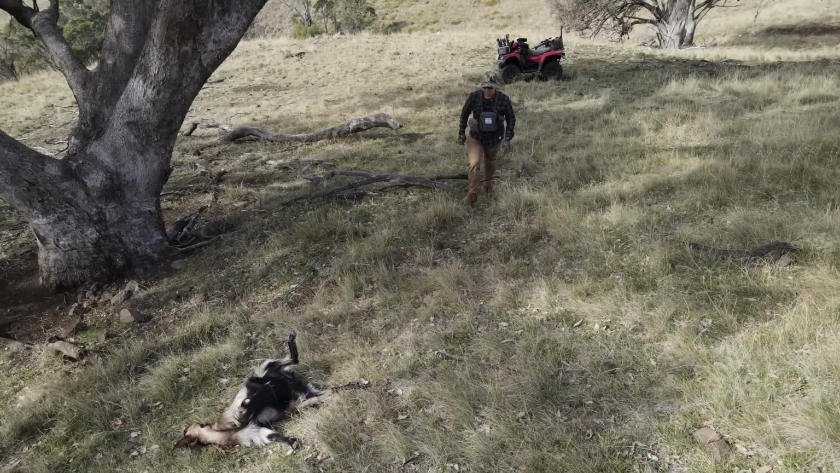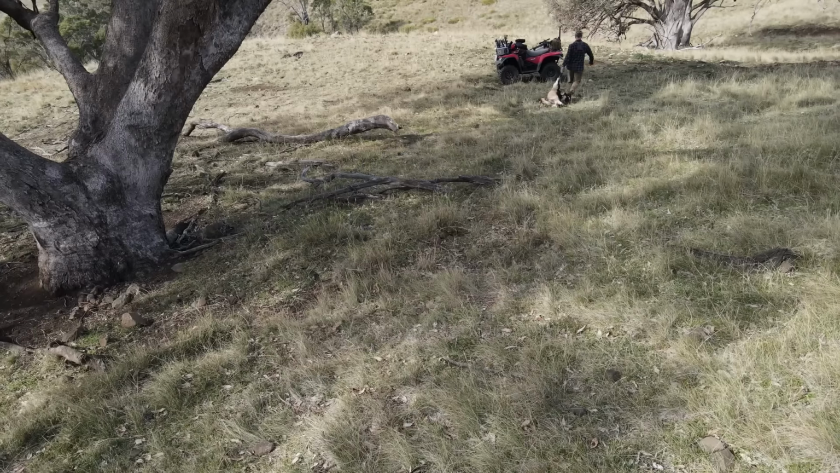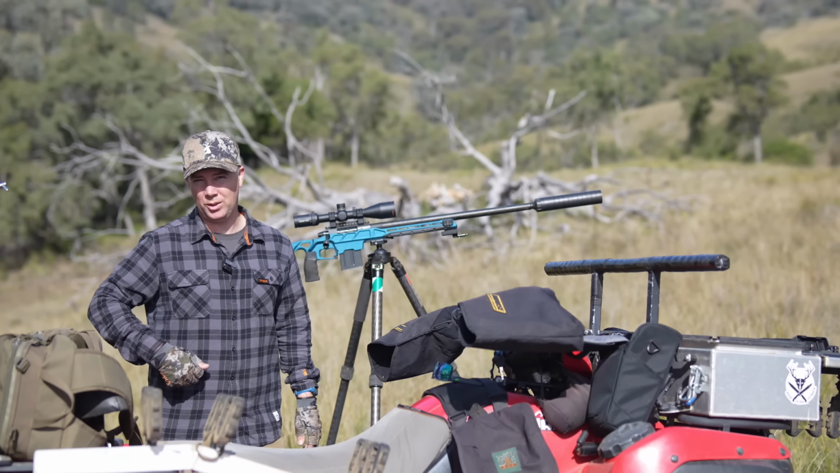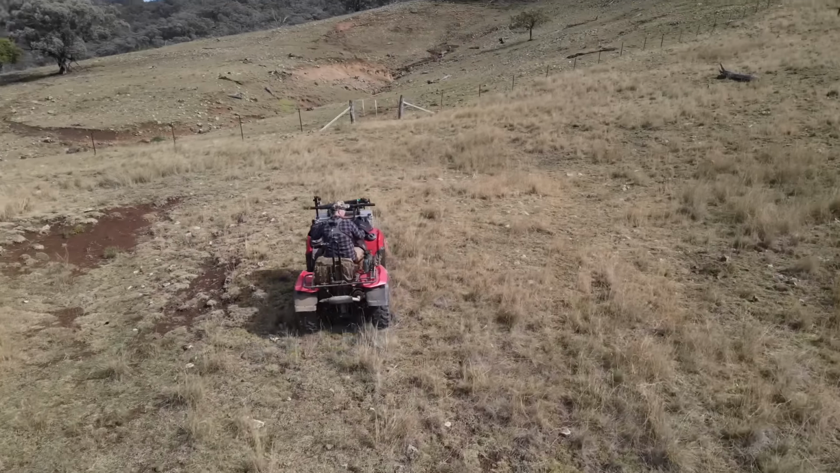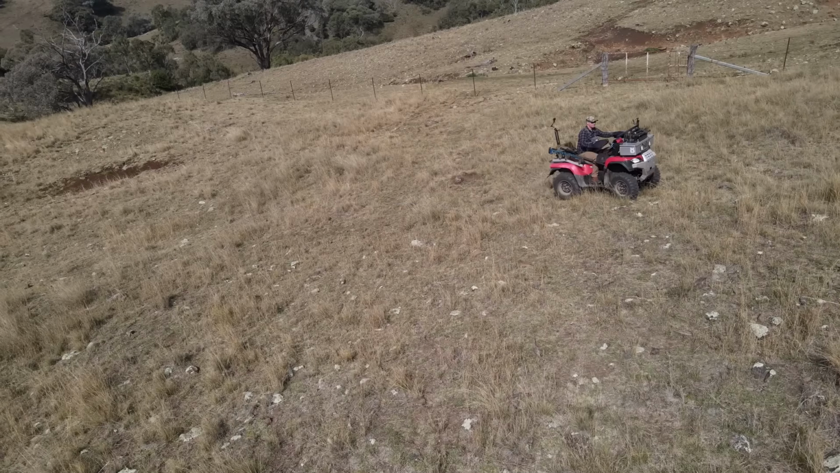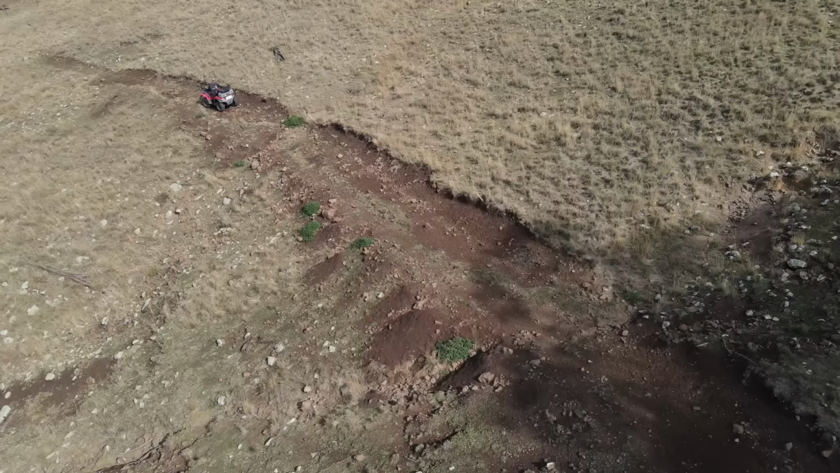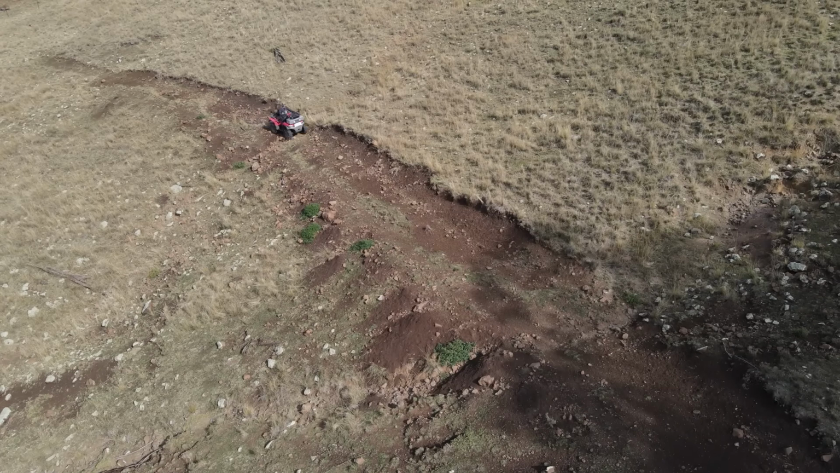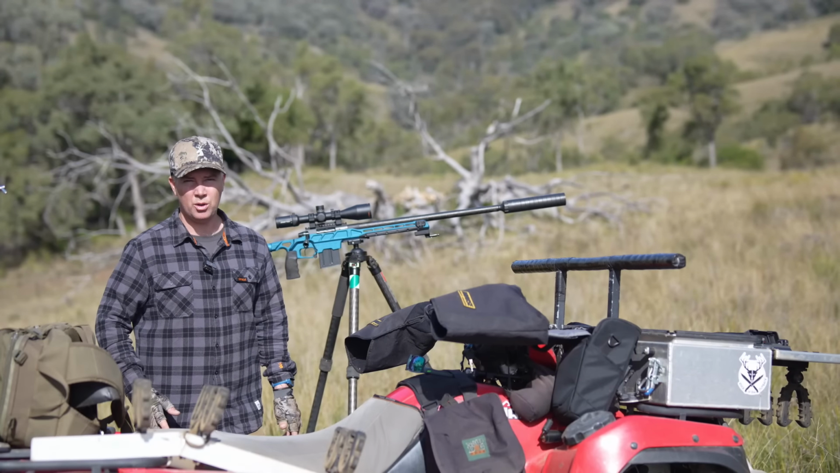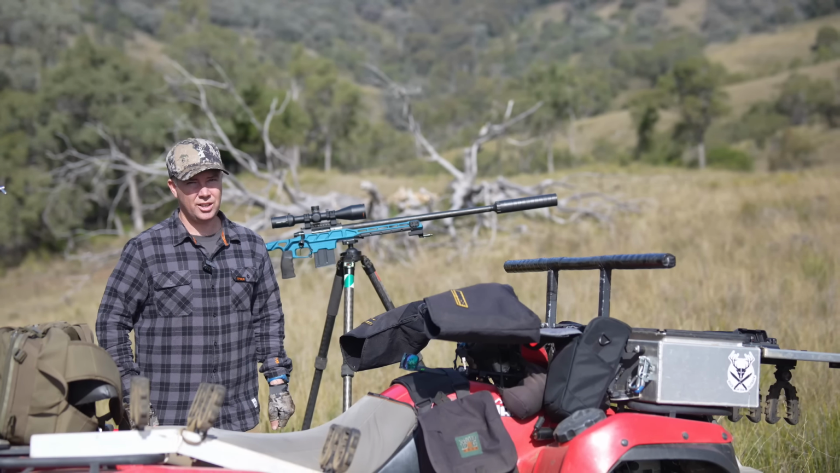What I've done in the past, I'll retrieve those animals. I won't film it because the last time I did and showed it, YouTube demonetized my video. But what I do is I put a couple of key cuts in the carcass, hook a rope on them, and I drag them around on these ridgeline tracks, put some scent lines down into some of those more open sheep camps and areas that I can get at the foxes at. It generally pulls them down those scent lines at night, and I'll come back with the thermal, clean the foxes up. I've done it before, it's worked well. Let's see if it works again.